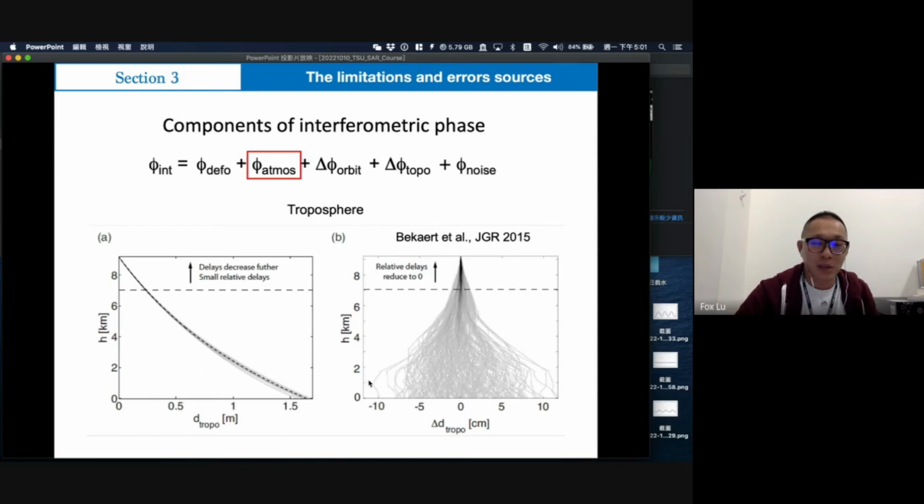Sometimes it comes here, sometimes it comes here, just like a random behavior in the tropospheric layers. Previous studies used empirical functions or GPS or many ideas to reduce or remove this signal. But we still need some observation data to help us know that.